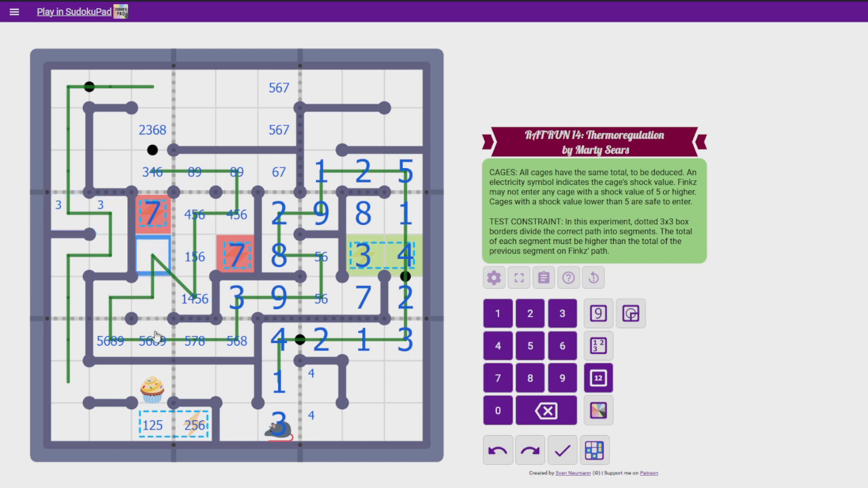Well, if there's a 2 there, then these have to add up to 13, can they? Can't be 4, 9. Could be 5, 8. It can't be 6, 7. If there was a 2 there, these would be forced to be 5, 8. Yeah, literally nothing stopping that from happening, I don't think.